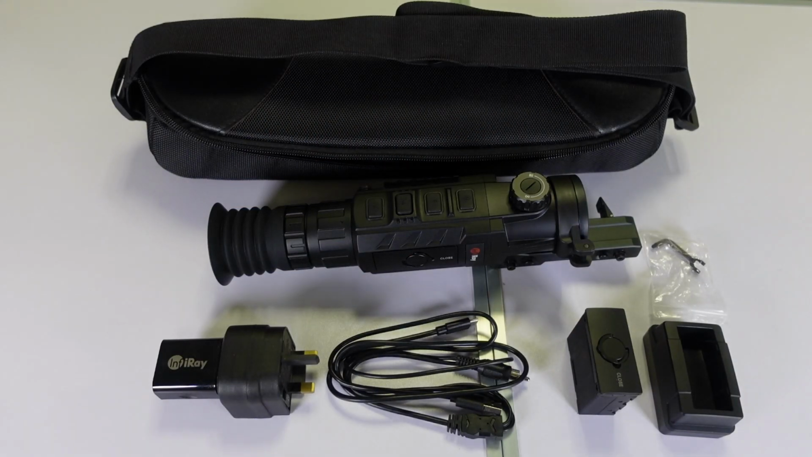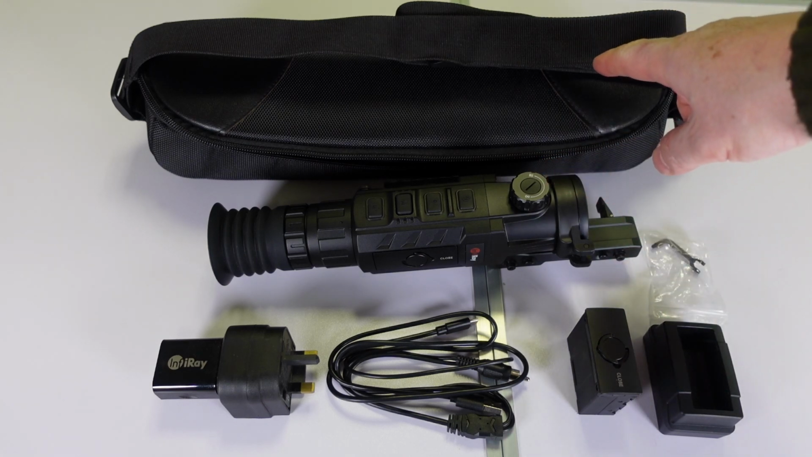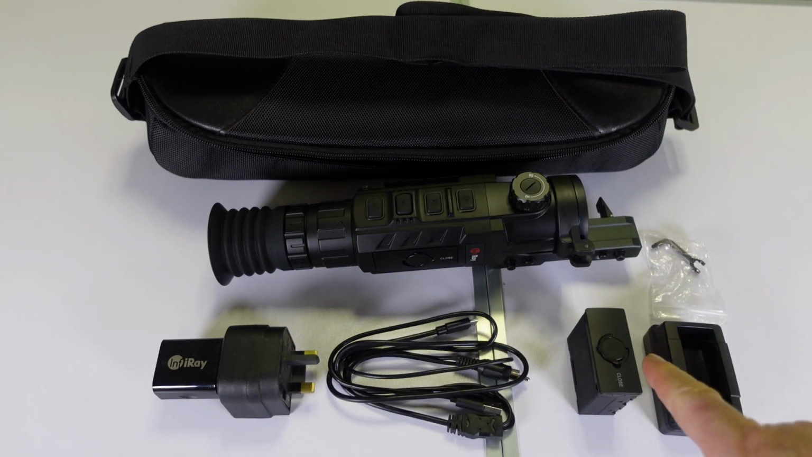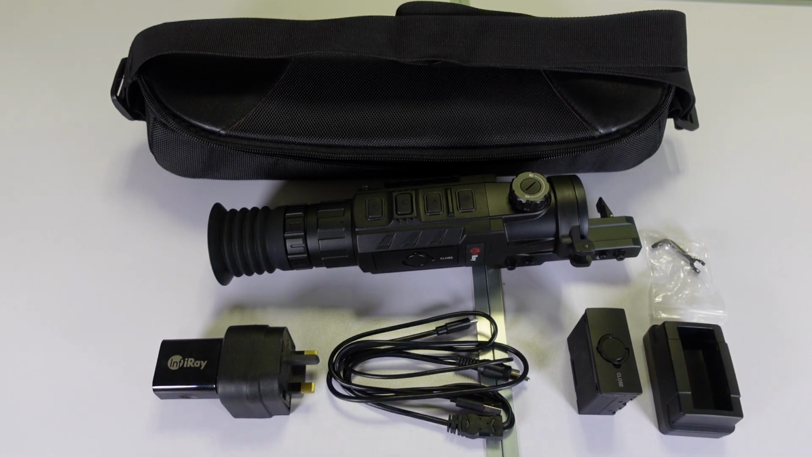Okay, so you get the scope, obviously. You get a nice carry case, which also comes with a strap. You get a spare battery, and there's also another battery which is actually in the unit. I haven't seen a thermal scope that actually comes with a spare battery.